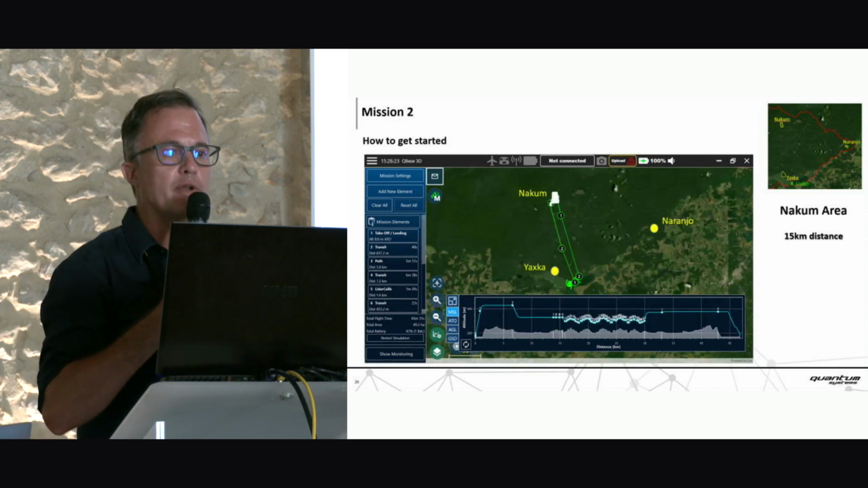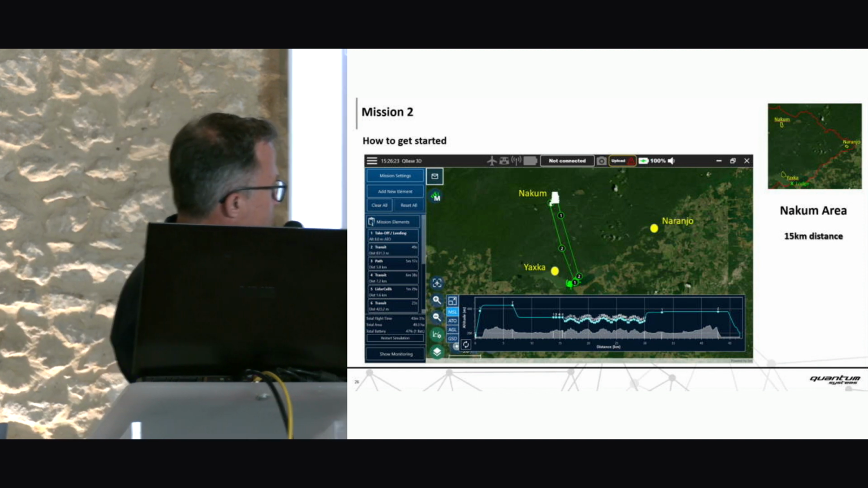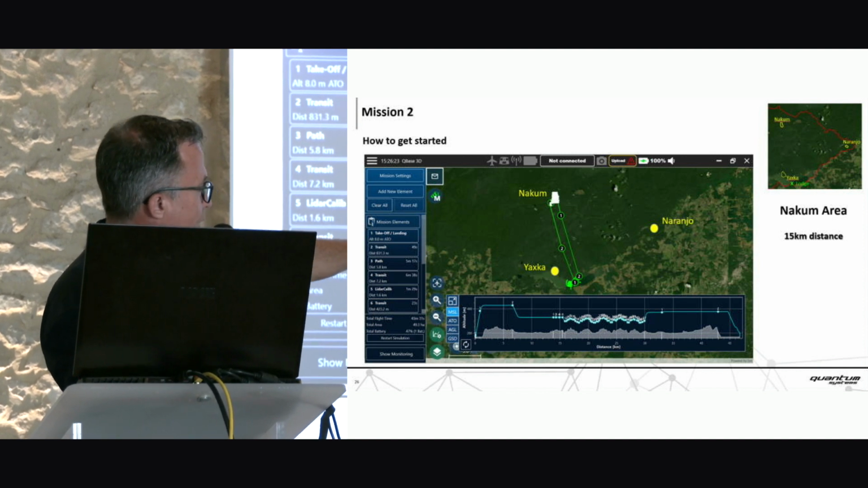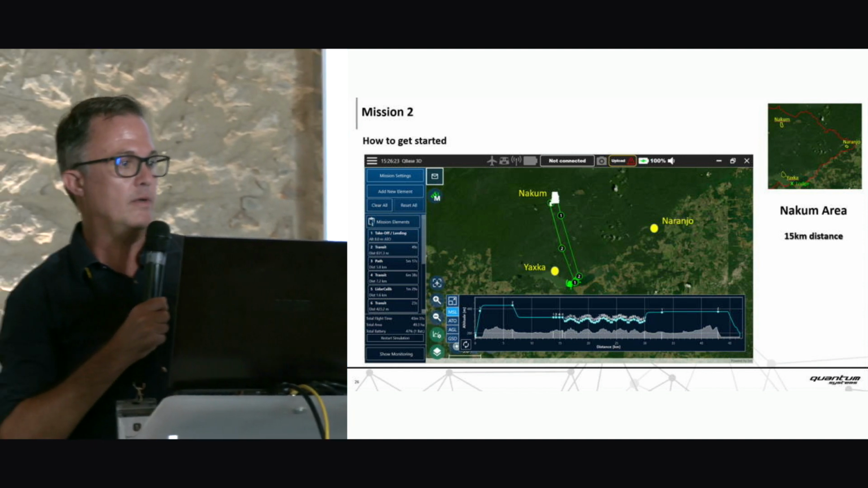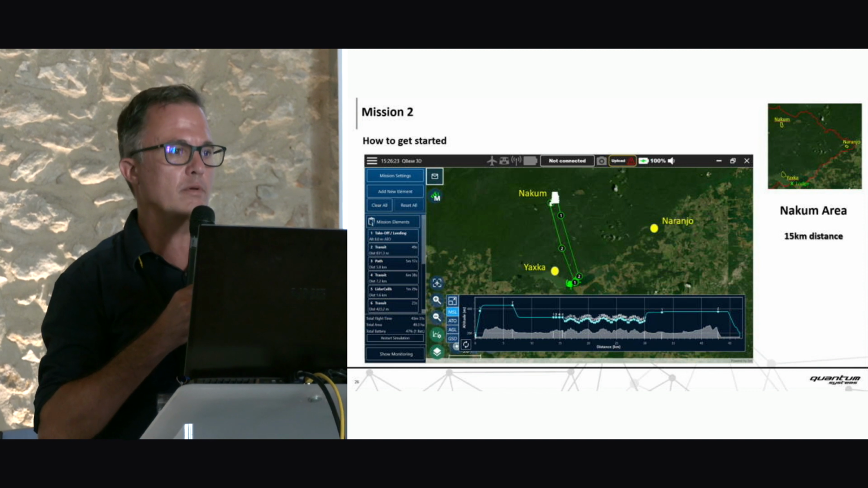Here is the second flight for Nakum. Here we can see that we have a flight towards the location very high, crossing this first ridge of mountains, then descending, flying the mission, climbing, and flying safely back home to the lakeside. This is a 43-minute mission.